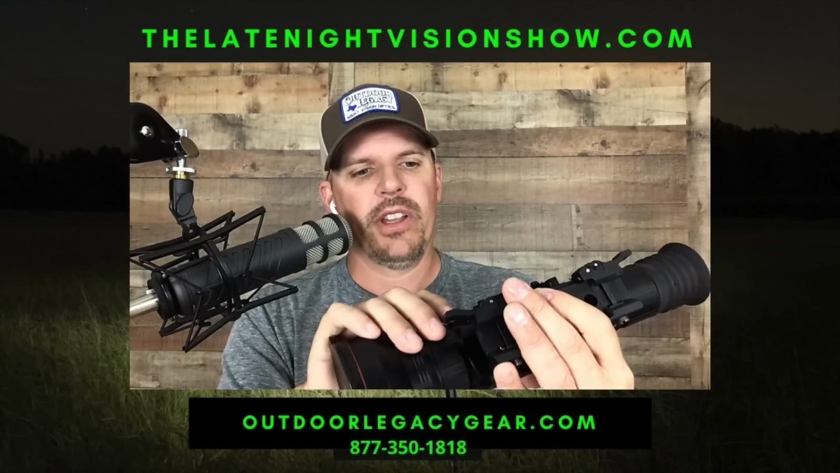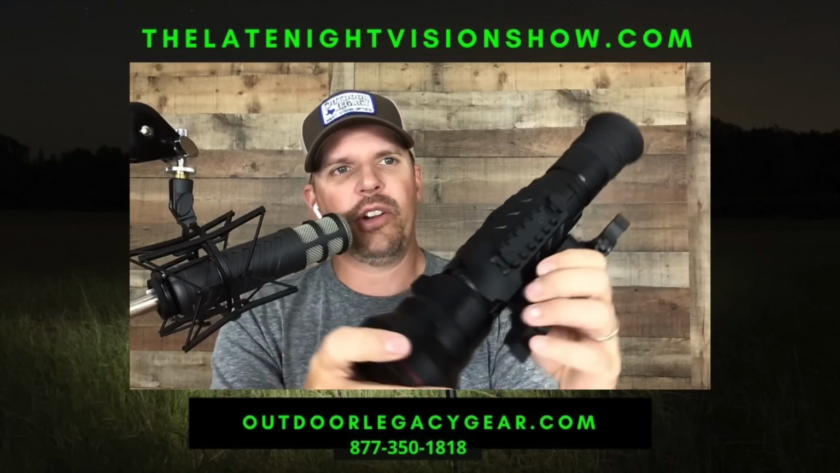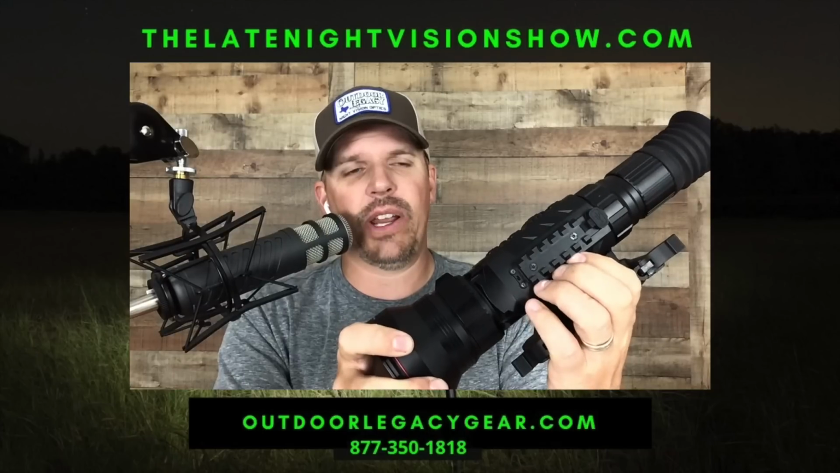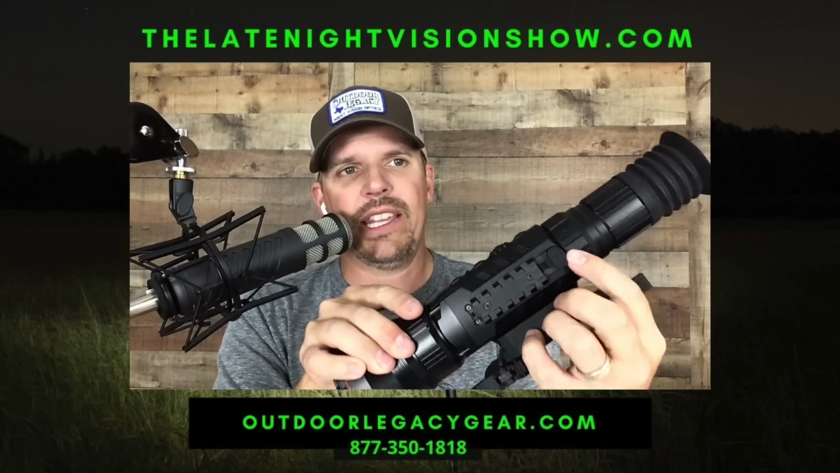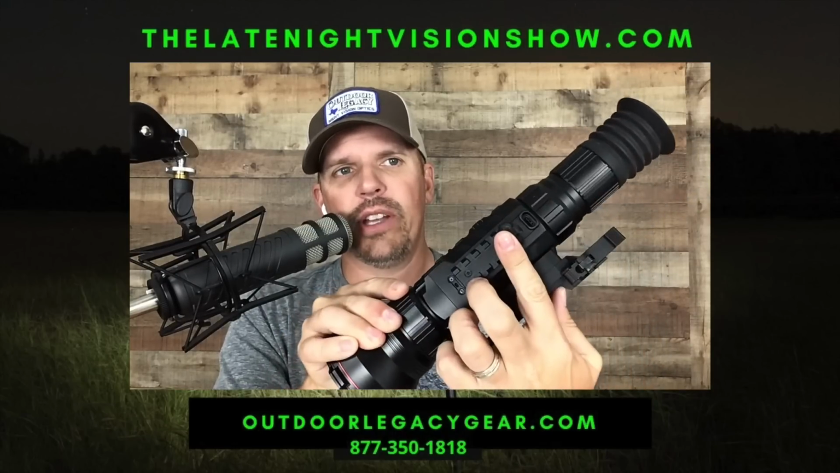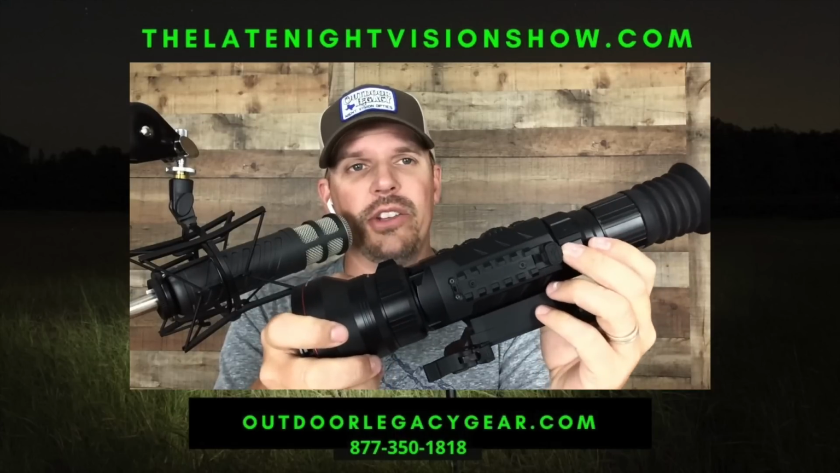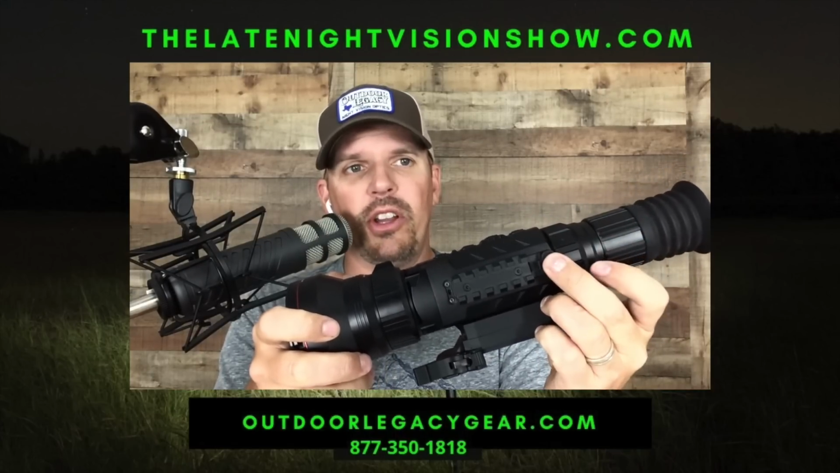Moving forward on the other side, you can hopefully see it. I know it's not great. This is a Picatinny rail. That is where you will attach the laser rangefinder optionally if you decide to do so. Right here, this is a little dust cover, and this is for your USB port. That is where you will plug in the laser rangefinder. Also, if for some reason you wanted to use an external USB battery pack, you could plug it in there.